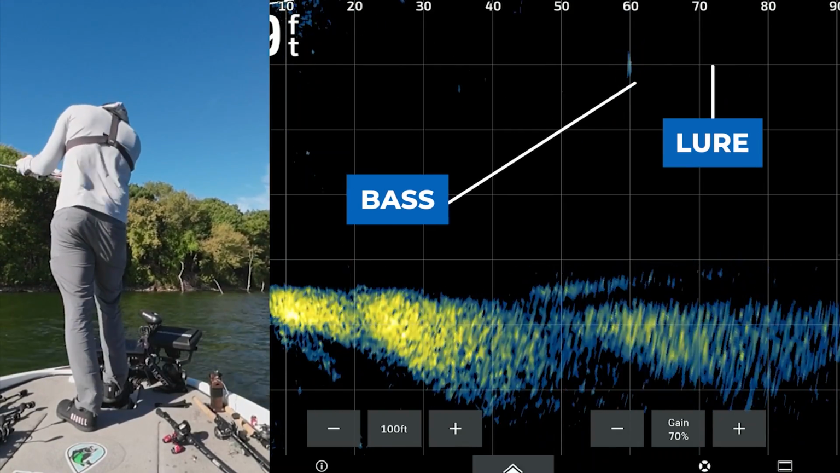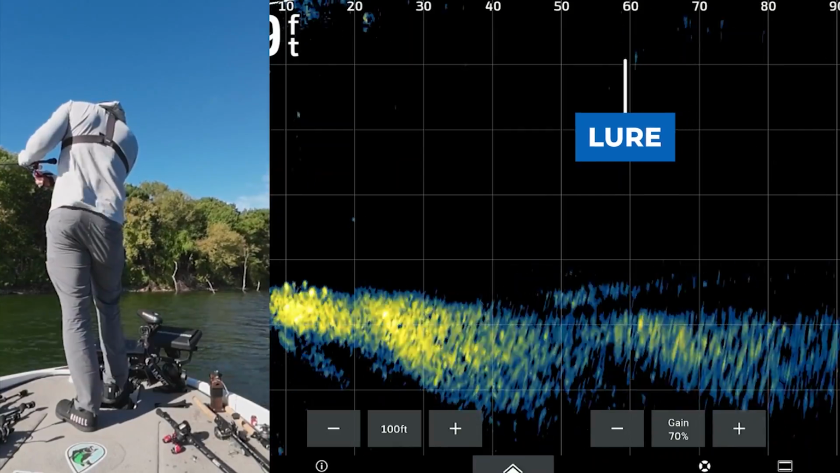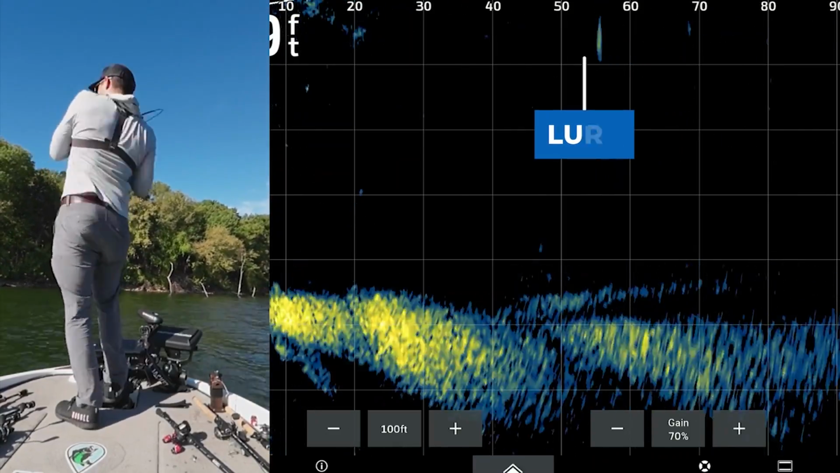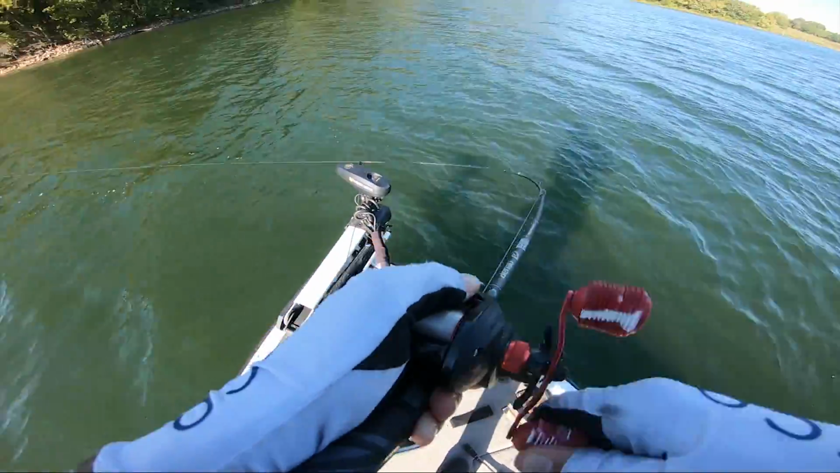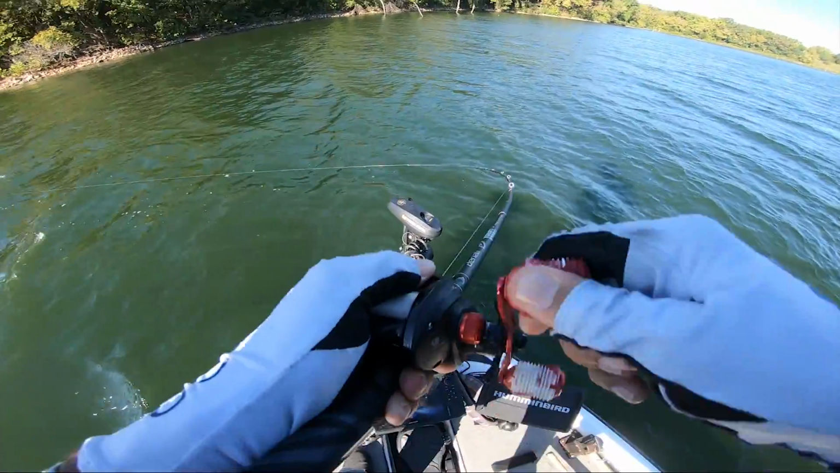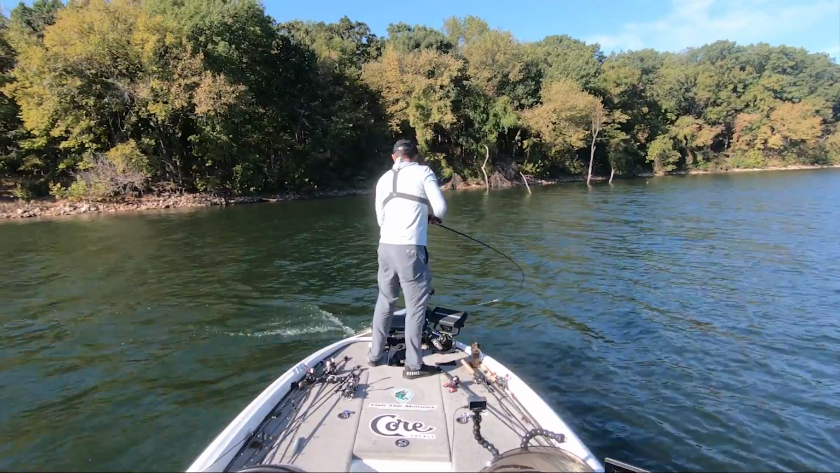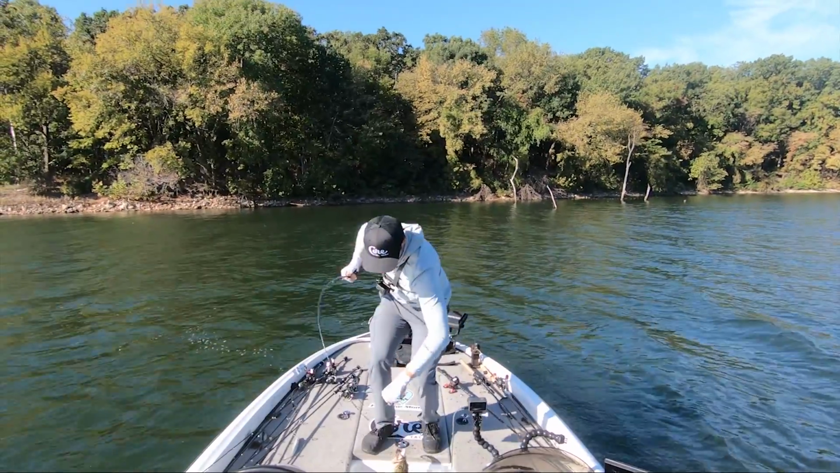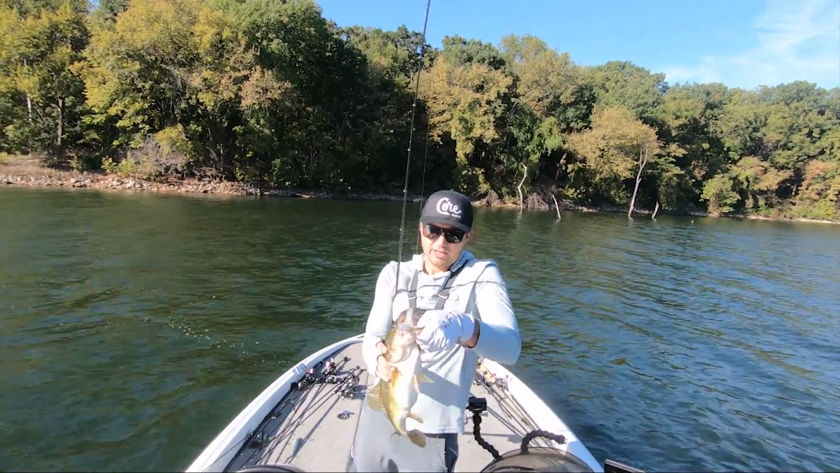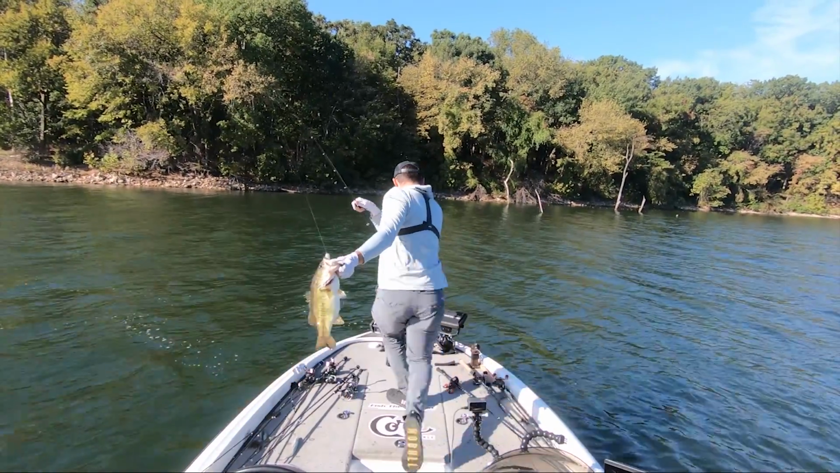Fish. Come on, eat it. Got him, good one. There we go. That's what I'm talking about. Finally got a good one out here. There's some big ones out here. I just gotta heat choke that thing too. Just gotta find the right ones. That's a freaking butterball right there, dude. Look at that thing. Let me spot lock right here.